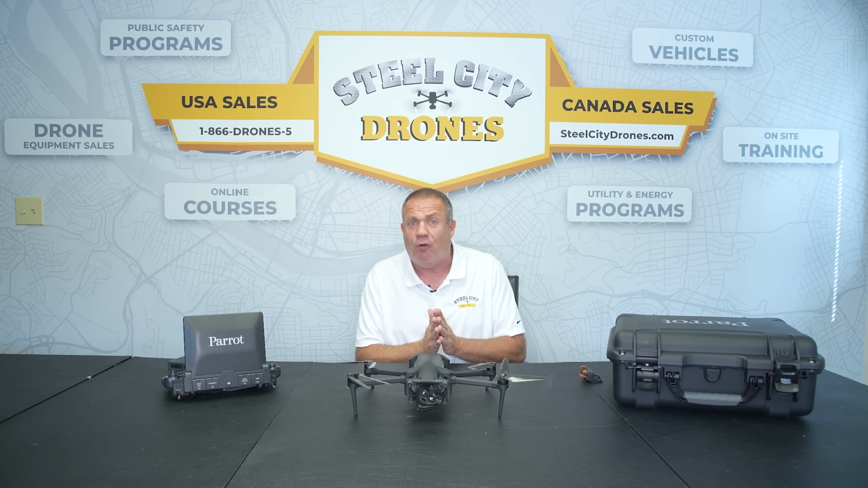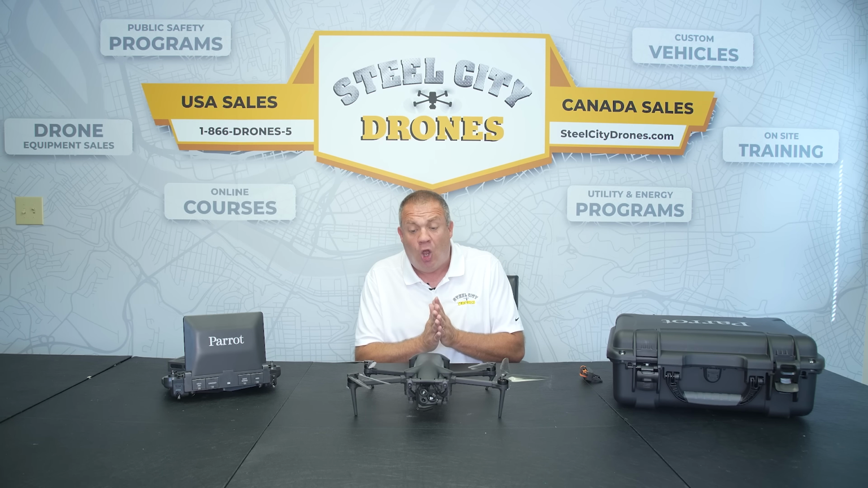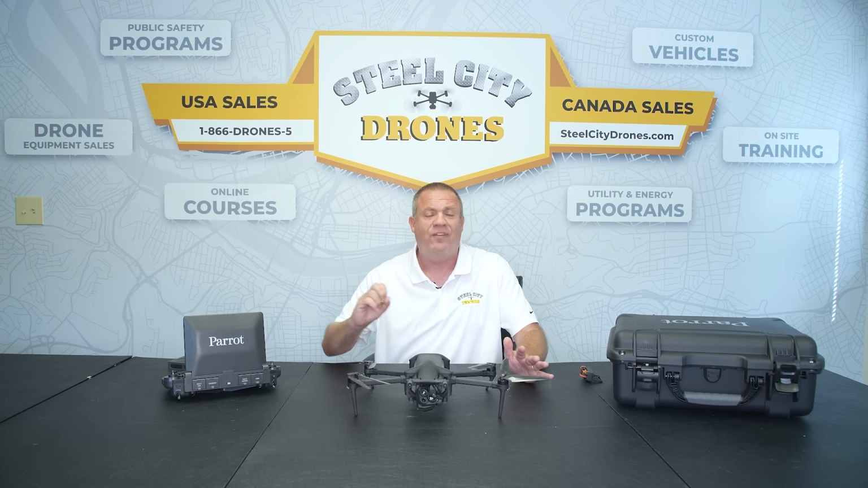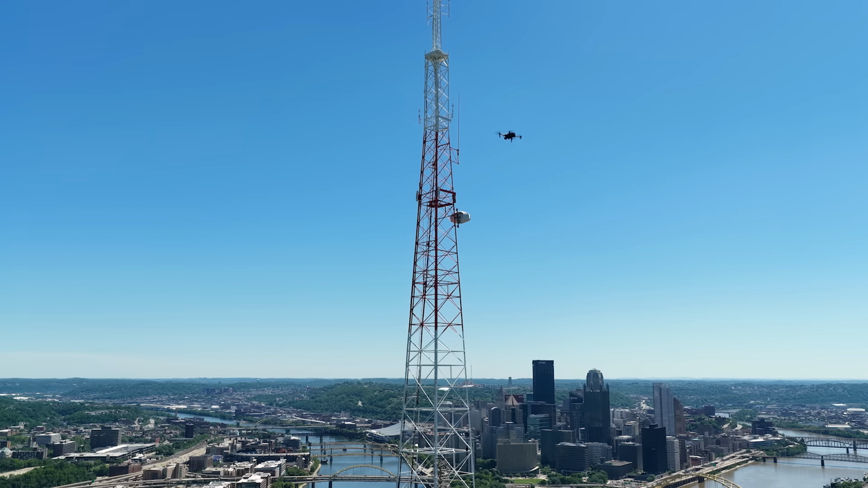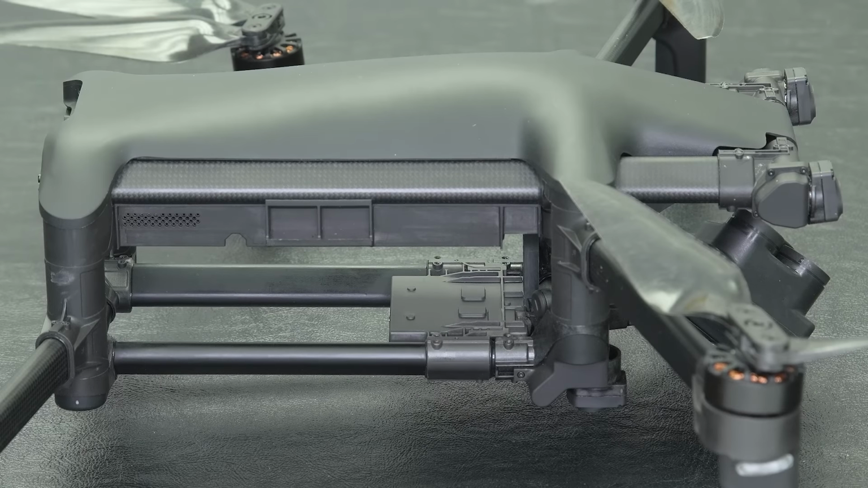So the flight performance was the second thing that really stood out to me. And also while I'm flying it, I noticed how quiet this aircraft is. Once I get this aircraft up about 150 feet, even right above me, I can't even tell it's in the air. So what they have done with the props, the propellers, the motors, and everything in the design of this airframe really makes a very big difference.